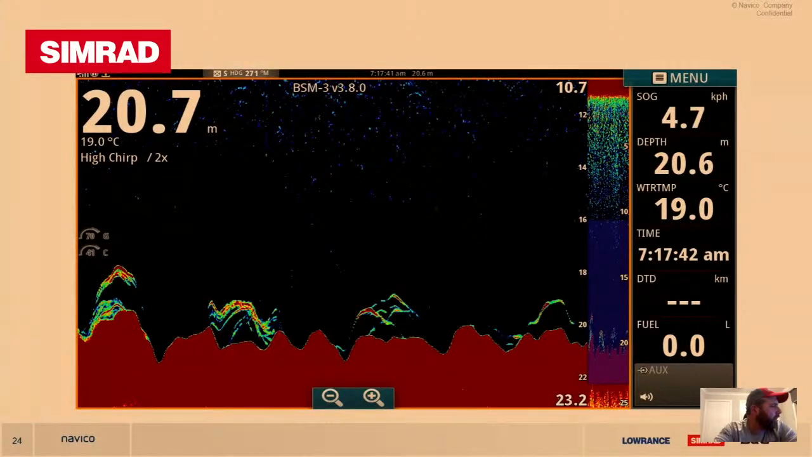This is a high chirp. I think it's a one. I think this is a snapper on some reefy ground, but you're just showing the difference there. Nice bottom, good solid bottom, and individual targets. You can see the fish are clearly identified, where with a 200 kilohertz or a non-chirp transducer, some